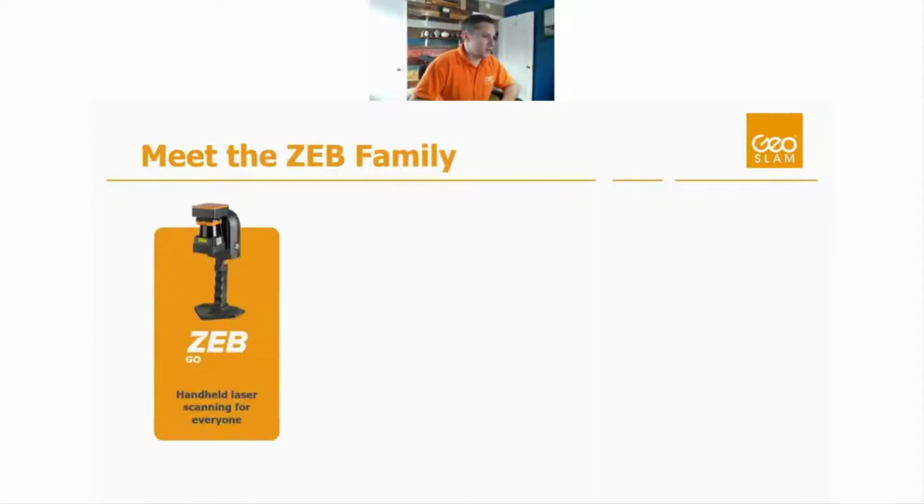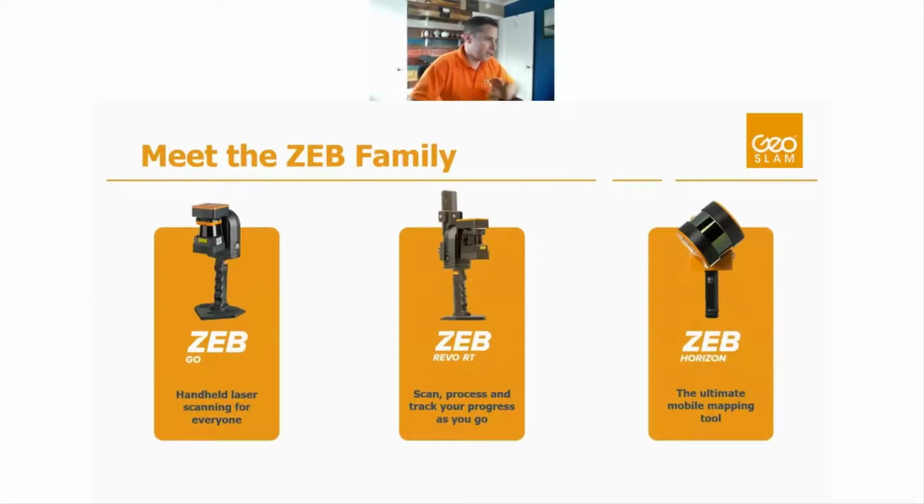And just to kind of introduce you to our Zeb family, I'm not going to get in the weeds on specs and things like that of these systems, but we have 3 kind of core systems that we offer, starting with the Zeb Go. It's kind of the first step into handheld SLAM technology. It's our most affordable kind of entry-level system.